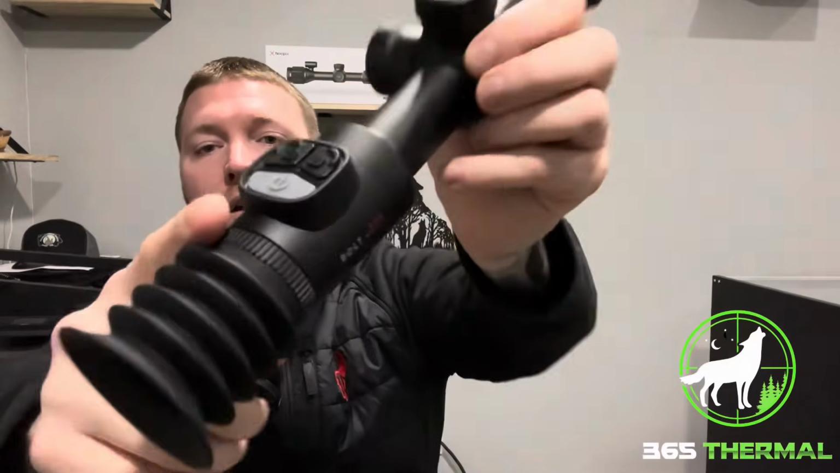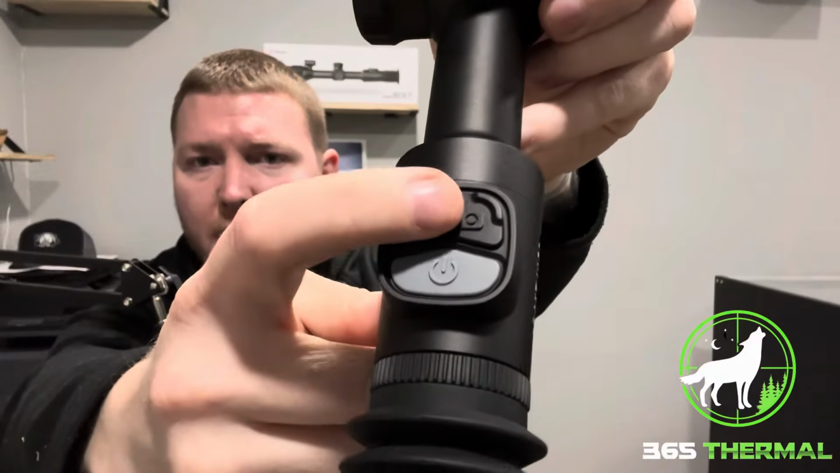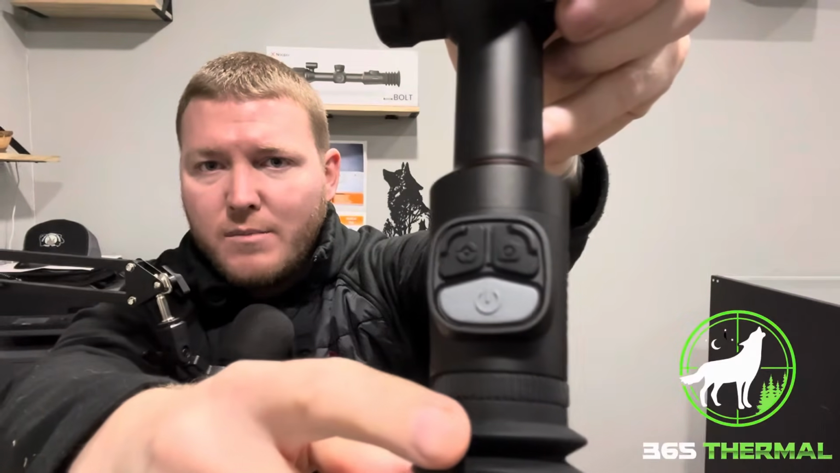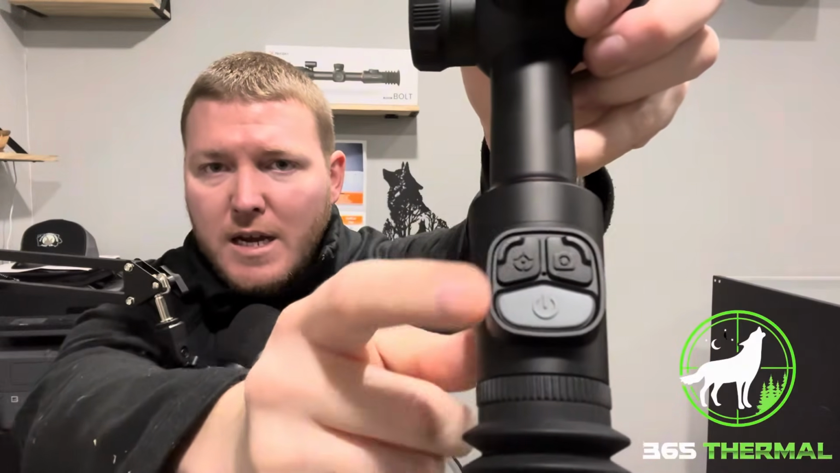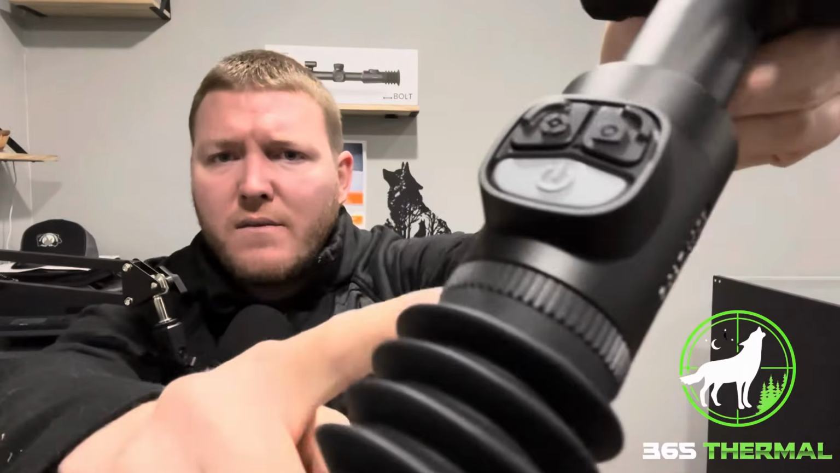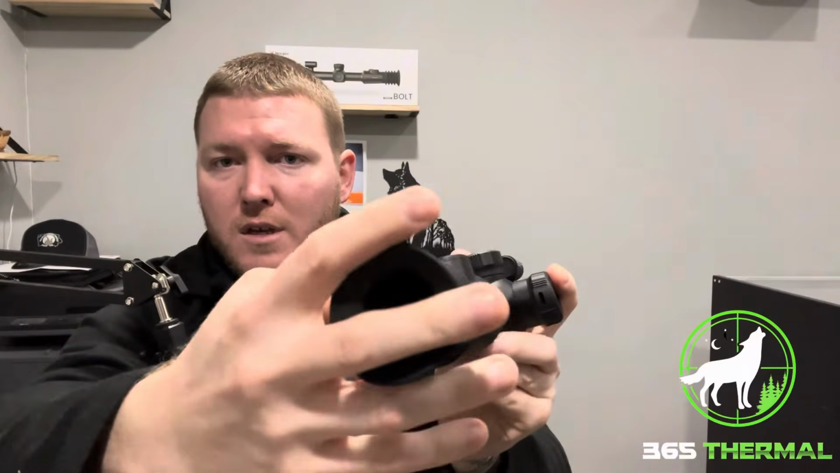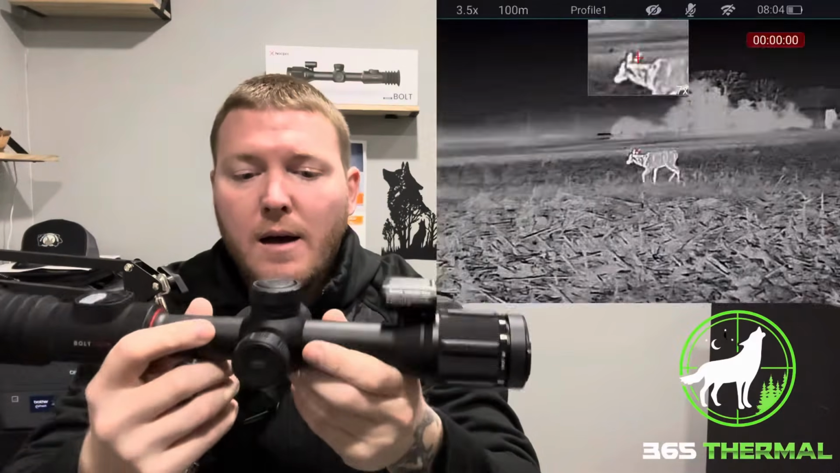Moving on from there, on the back, we have the power button right here. You have your capture button right there, which looks like a camera. That's going to be your capture button. That's going to be to take pictures or videos. And right here on the left side is going to be your laser rangefinder button. And that's it for all the buttons and stuff, guys. You do have this little ring right here that's going to be your eye focus. And, of course, your eye cup on the back and the display screen. So, nice big display screen on this. It looks beautiful. I'm not going to lie.